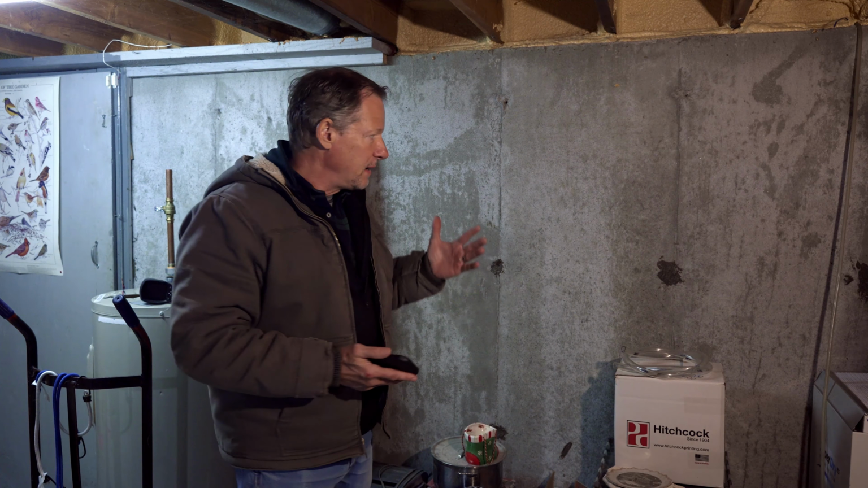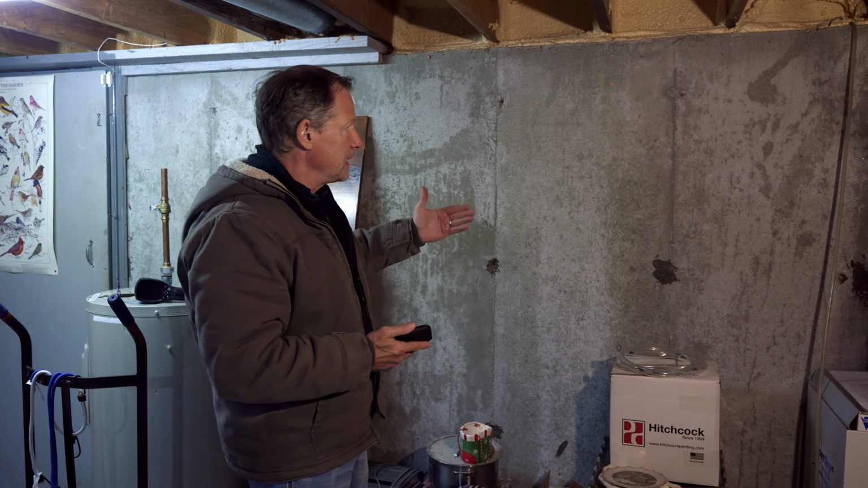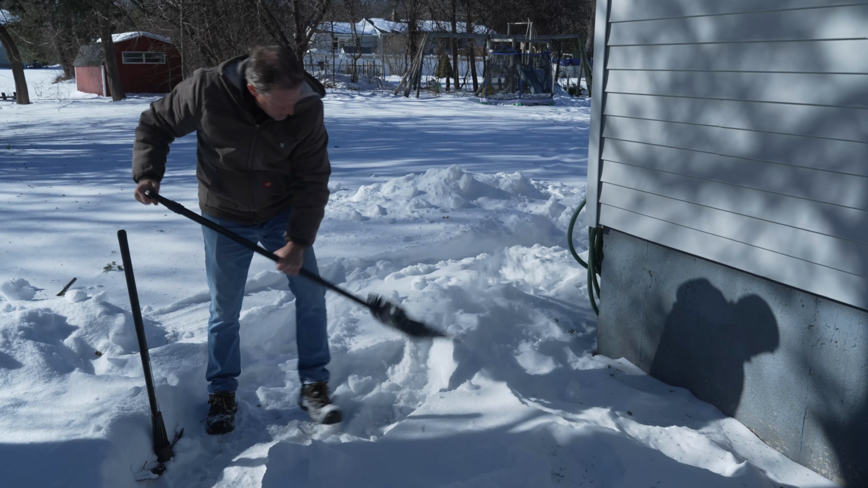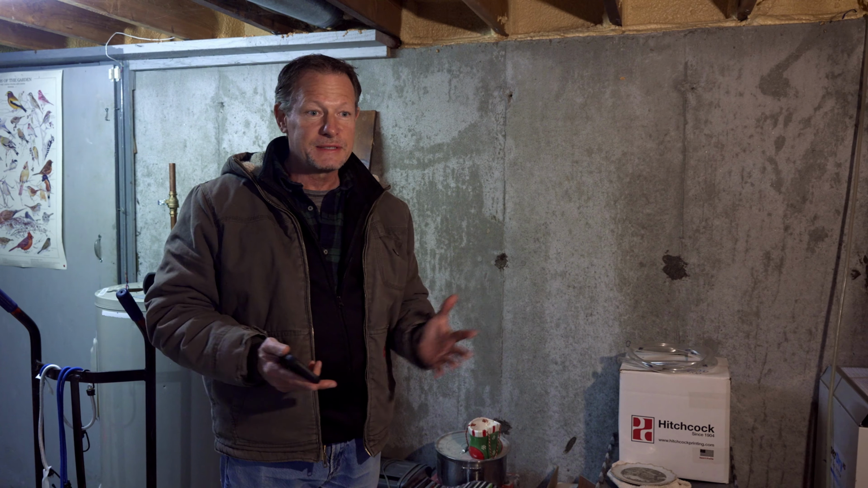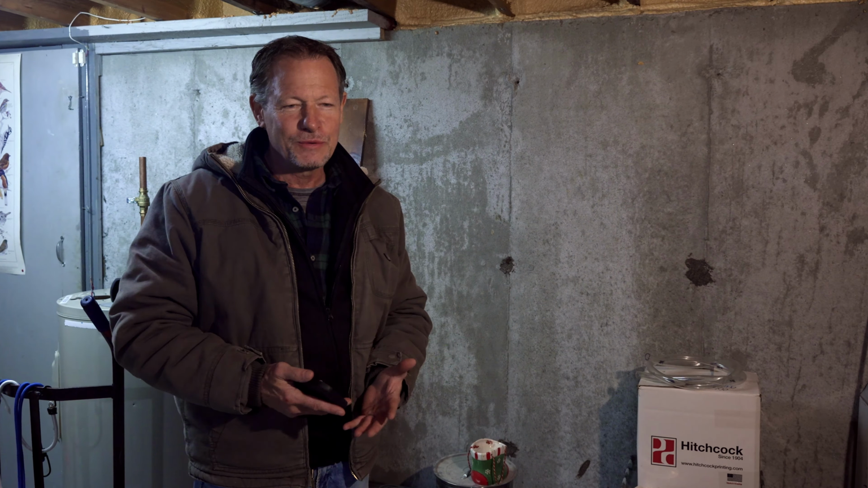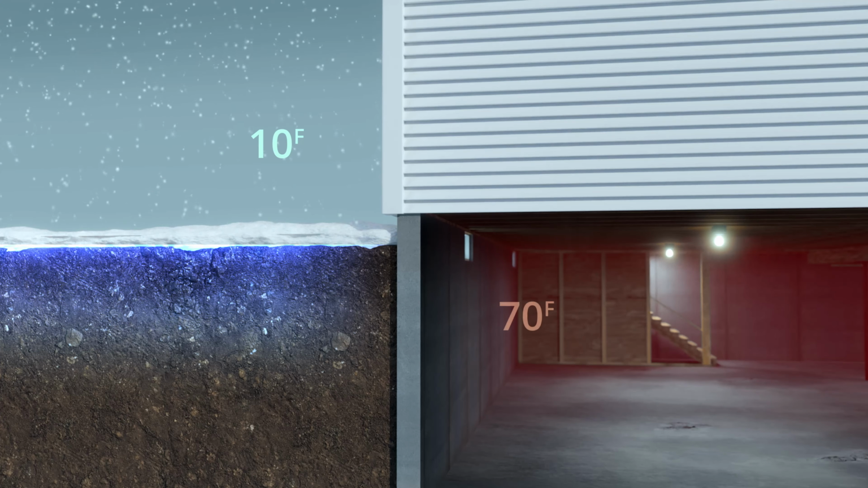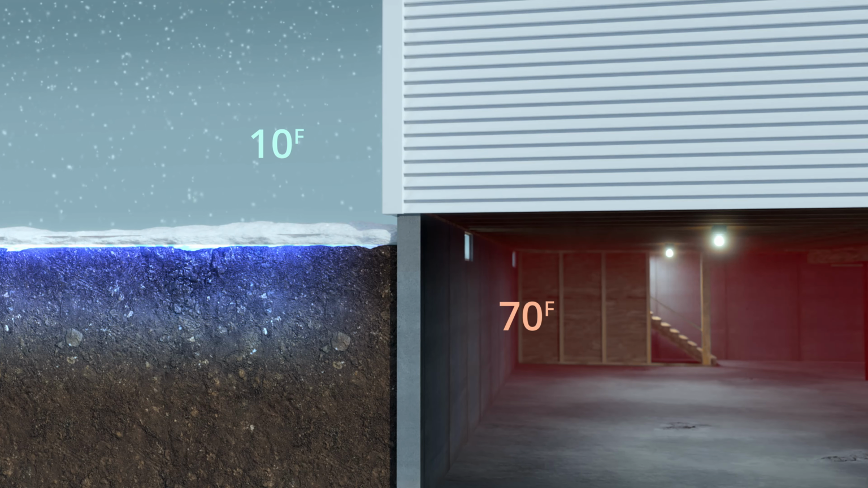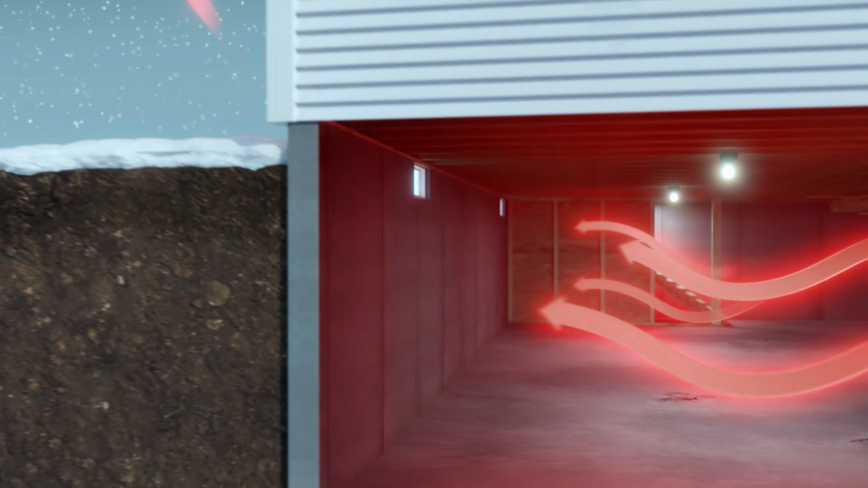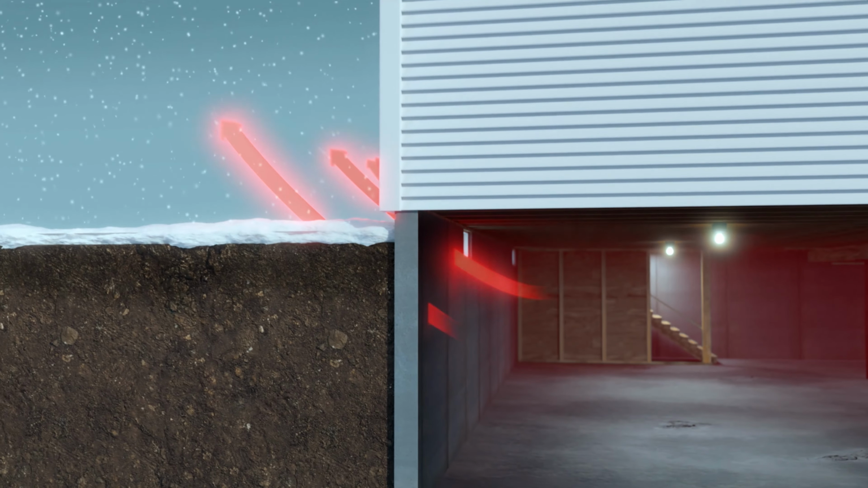So your basement is heated if you have combustion appliances down there. So we have 70 degrees inside, and outside, well, obviously it varies. Today, right now, it's 25 degrees. Last night it was 10 degrees Fahrenheit, so very cold day. If we have 10 degrees outside and 70 degrees inside, that's a 60-degree temperature difference between here and the other side of this wall. Heat moves from more to less, so heat is flowing through this wall.